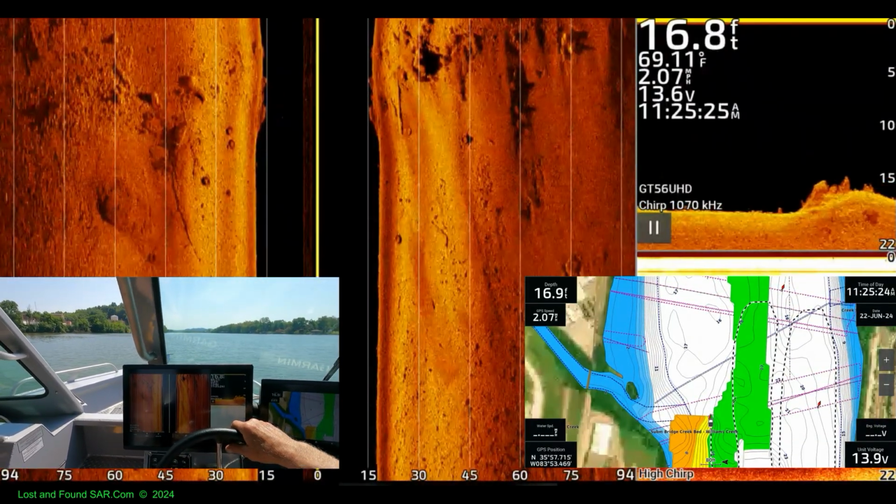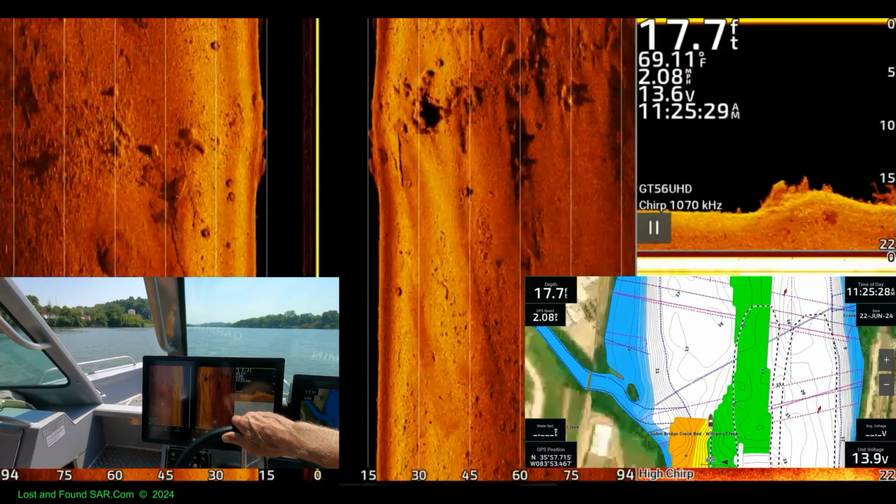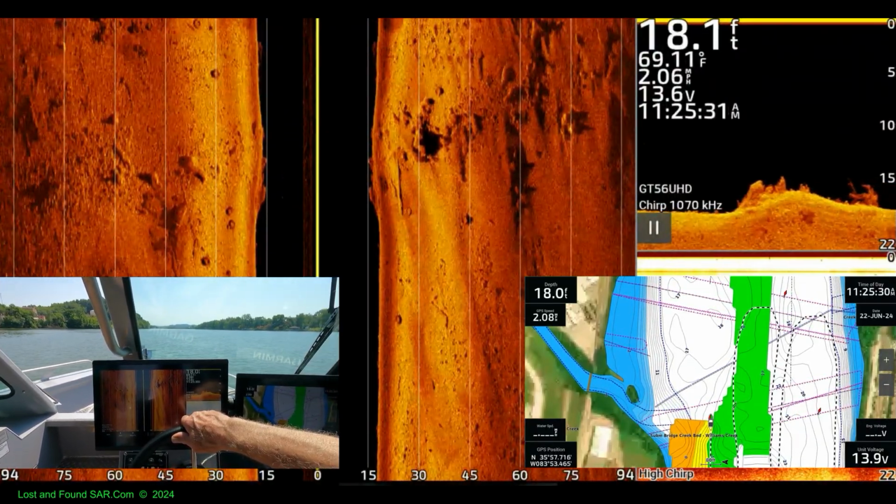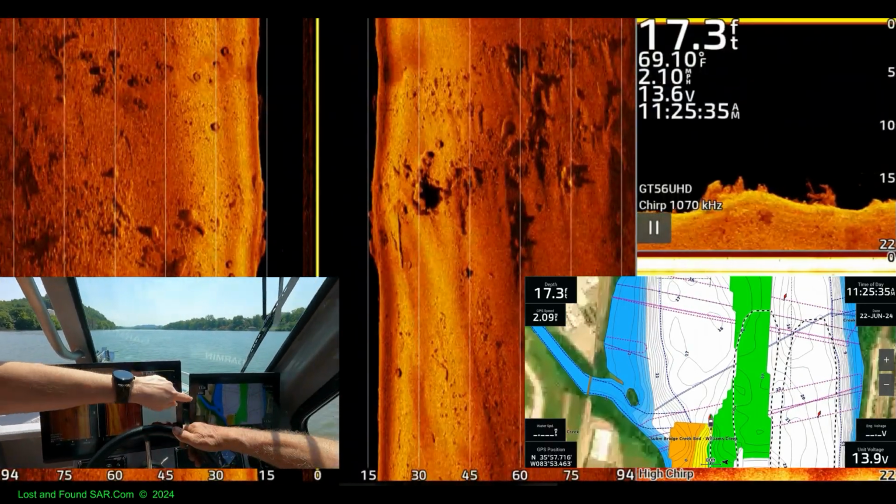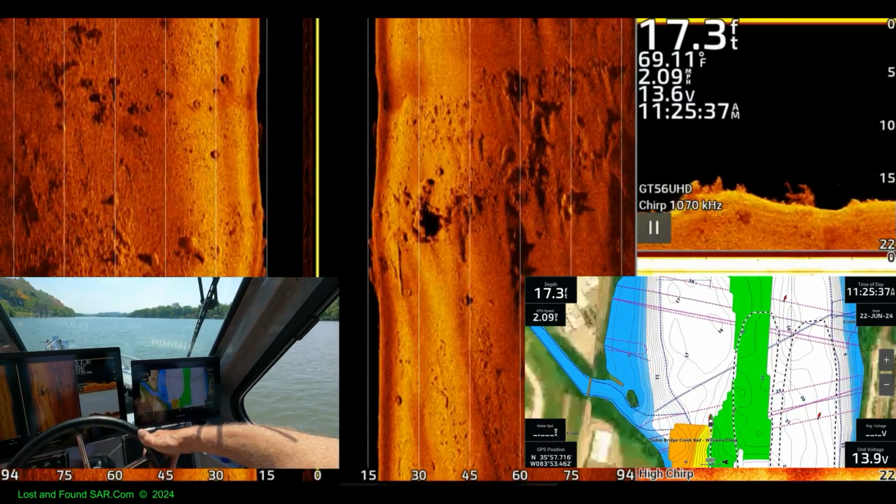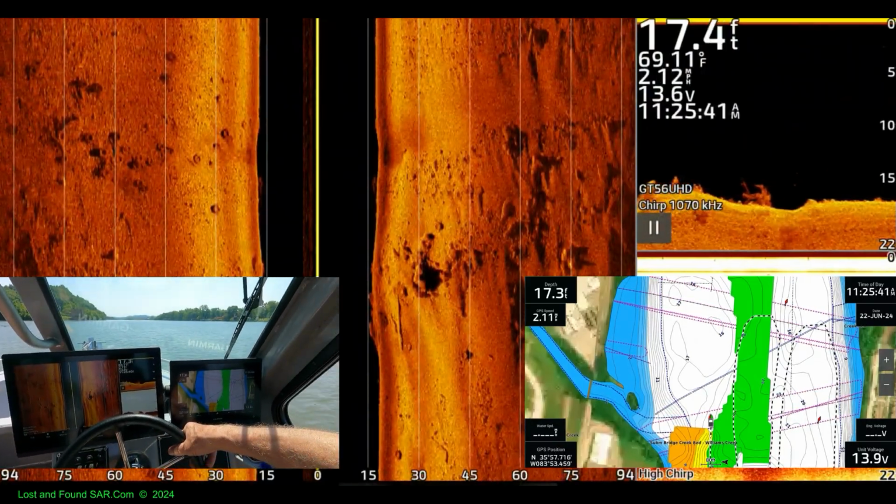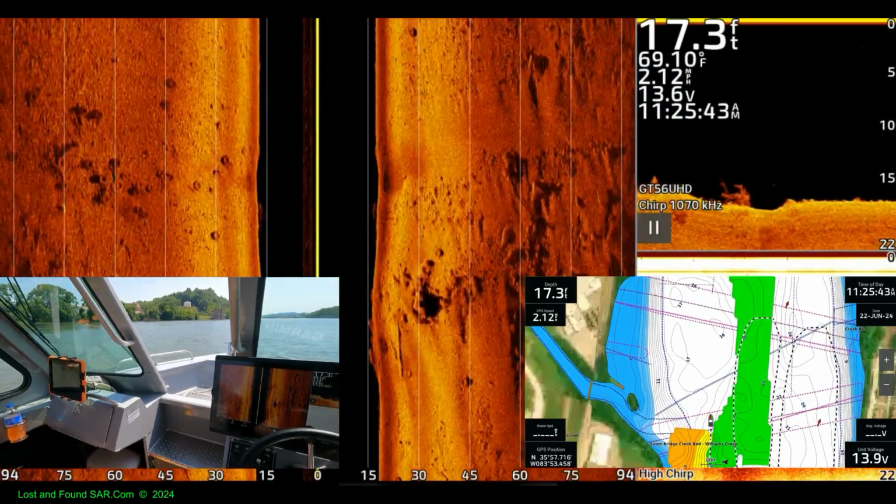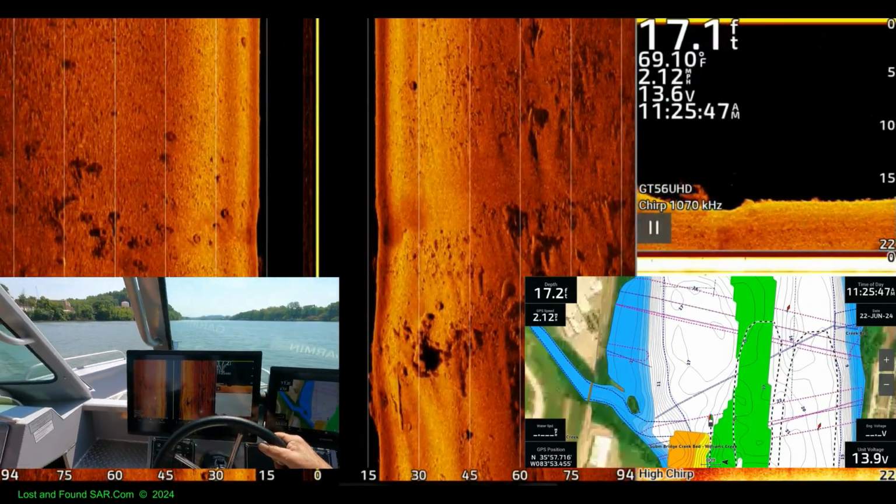All kinds of stuff popping up on here. Look at here. It was like a little island or something there. Yeah, there's a stream right there too. There. Oh yeah, you can see it. Yep. Pretty wild.